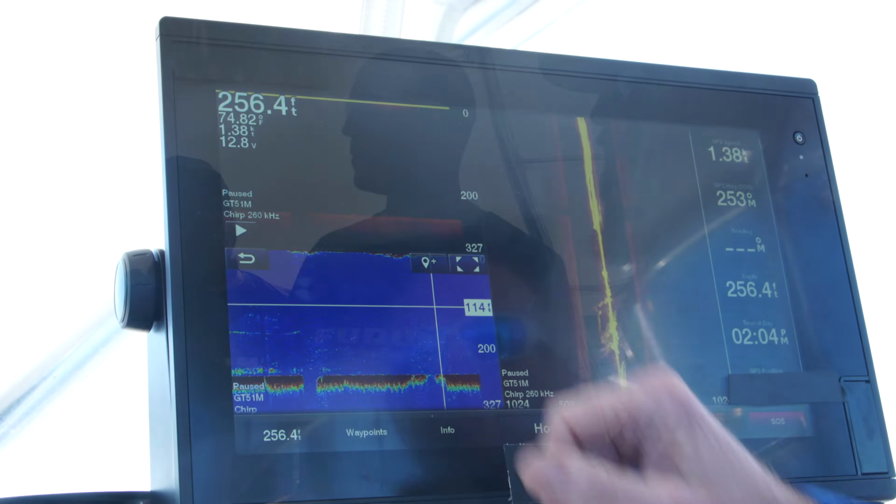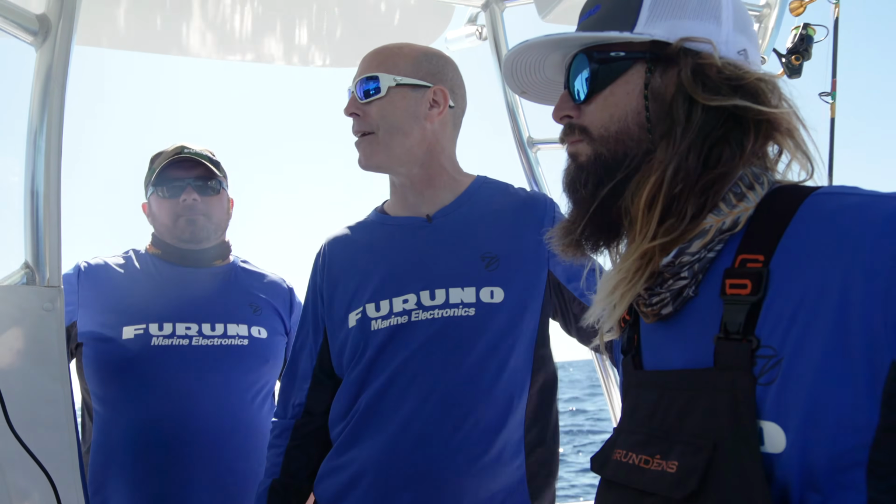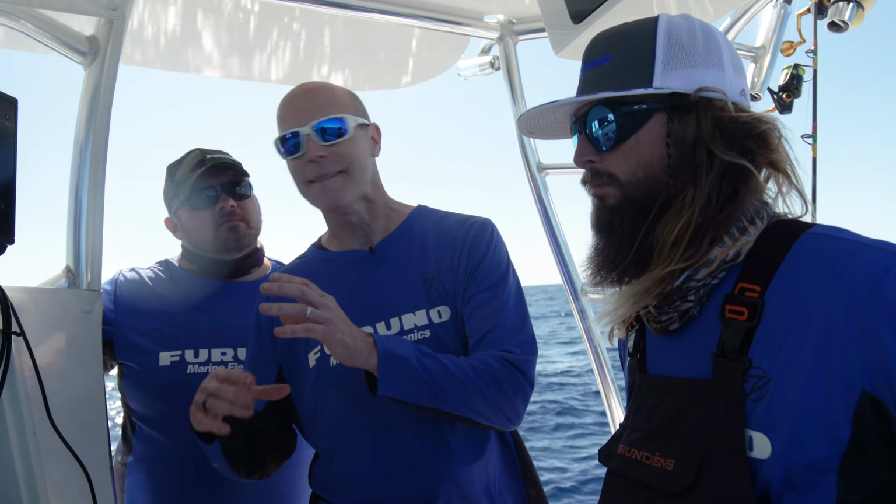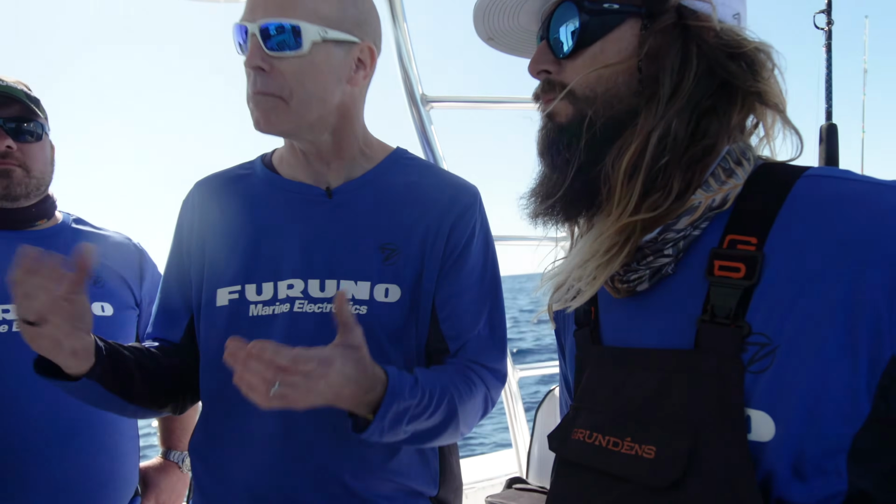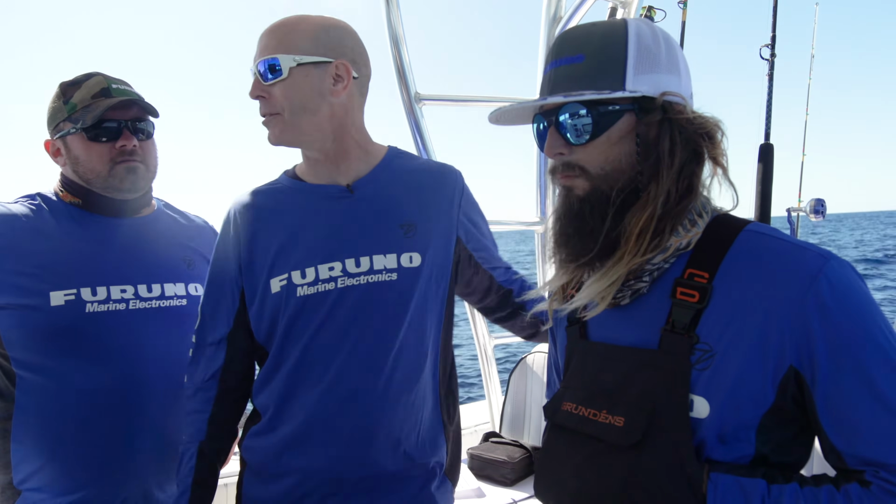We're starting to see some fish on the area Captain Mike brought us to. So we got some pretty cool targets right now, and it is looking a lot better. It seemed like being out in the 500 foot range just kind of maxed System A out for that kind of depth. But now that we're back in a more reasonable depth of water at 256 feet, it seems to be picking up some pretty good targets.